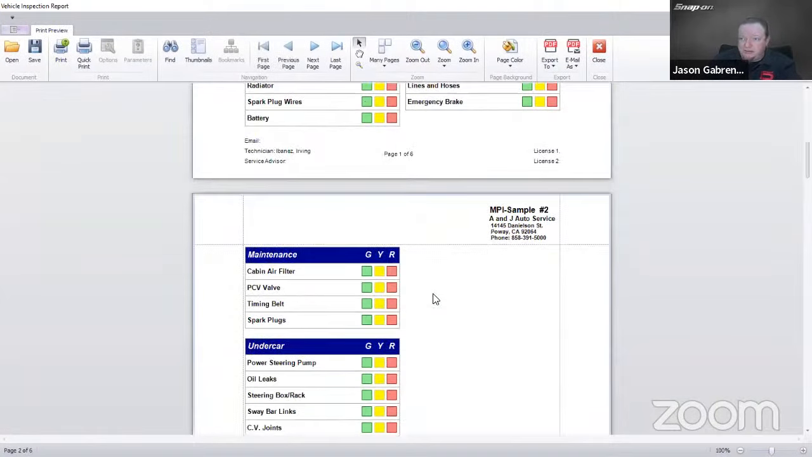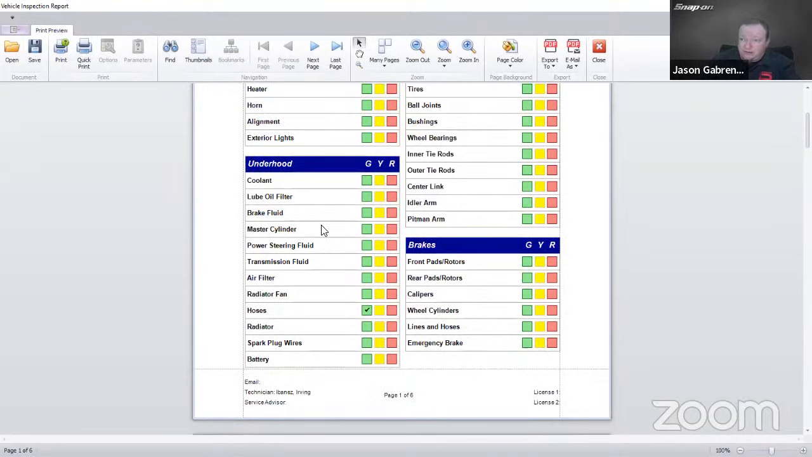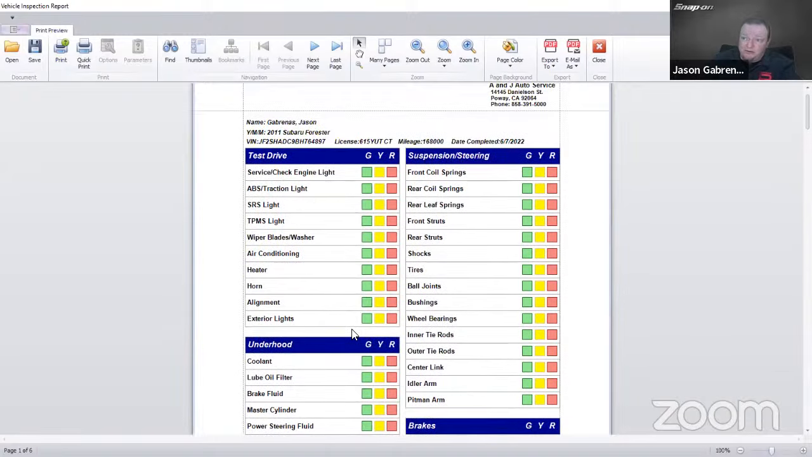We can see how we have the suspension and steering. We check the springs. We check the wheel bearings, right? We can do the wheel bearings with the thermal. Let's see, tires, of course, with the thermal. Brakes, definitely. If we got a stuck caliper, we could do that. The different fluids, spark plug wires, maybe if the spark plug wires won't work, the battery itself. Radiator, of course, we could do. Coolant, alignment, we could do that as well. Exterior lights, we could do. All sorts of different things we could do with this digital vehicle inspection and the thermal imager, and being able to attach the images to that so we can actually see that and show the customer as well.